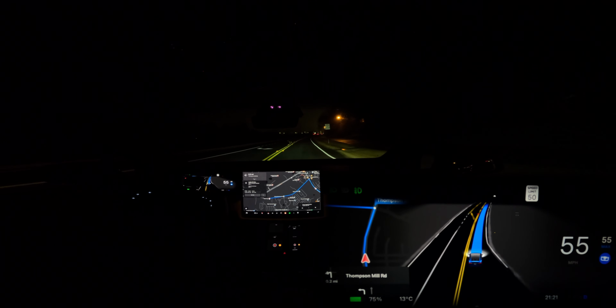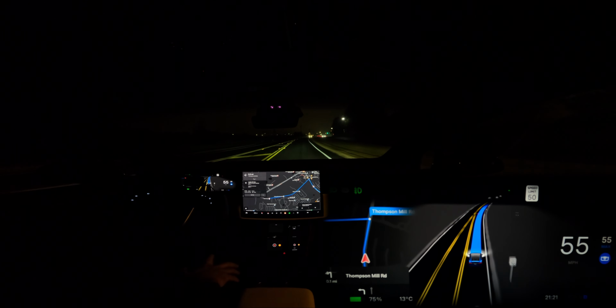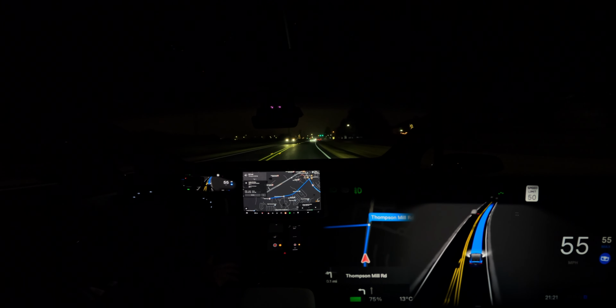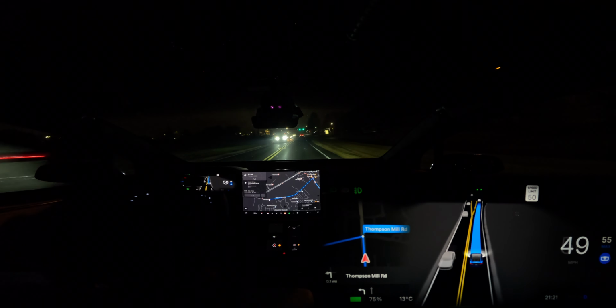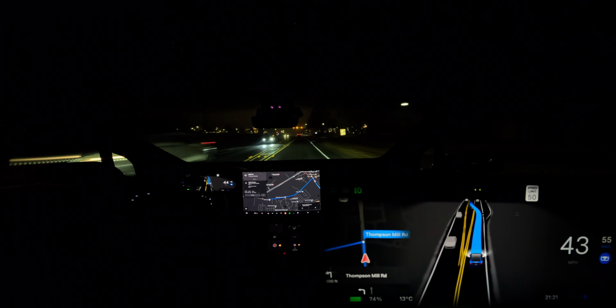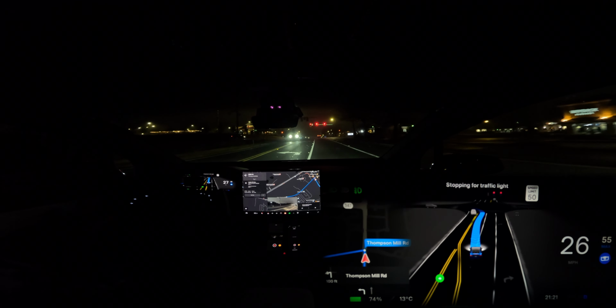So anybody else would have done the left turn too. The person behind the one doing the left turn should have sort of waited, but it was very difficult for them to see me because I was basically covered by the car that they had in front.